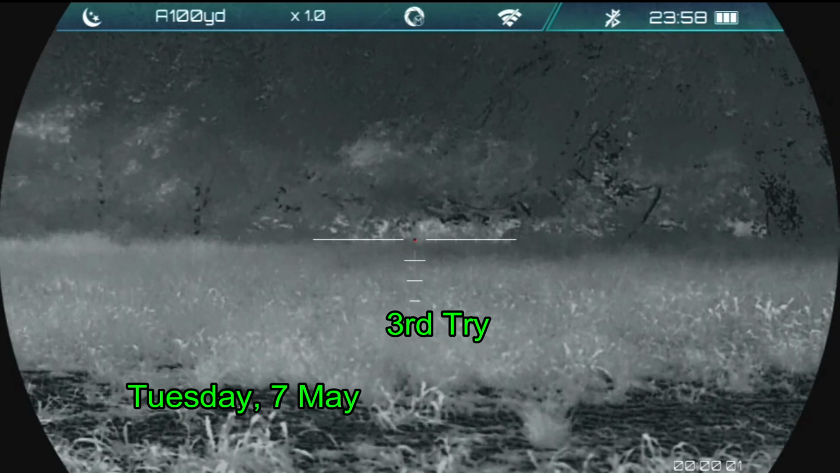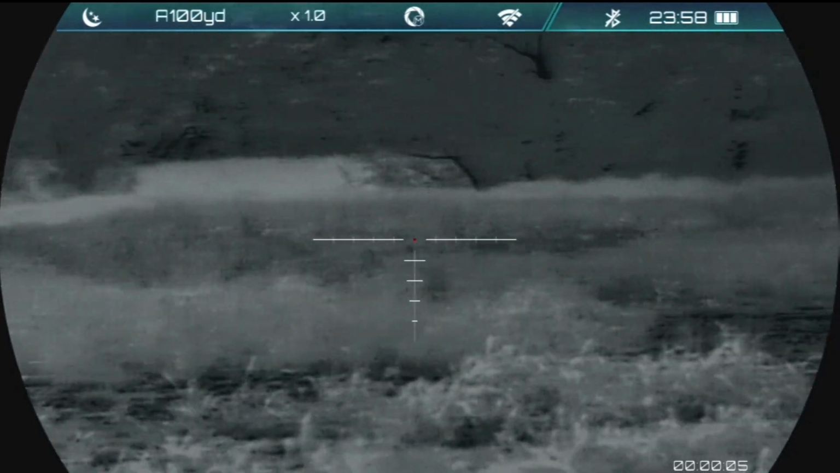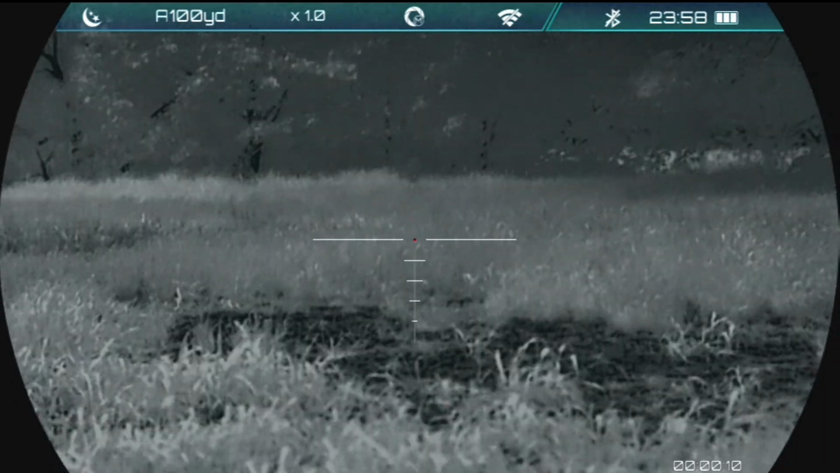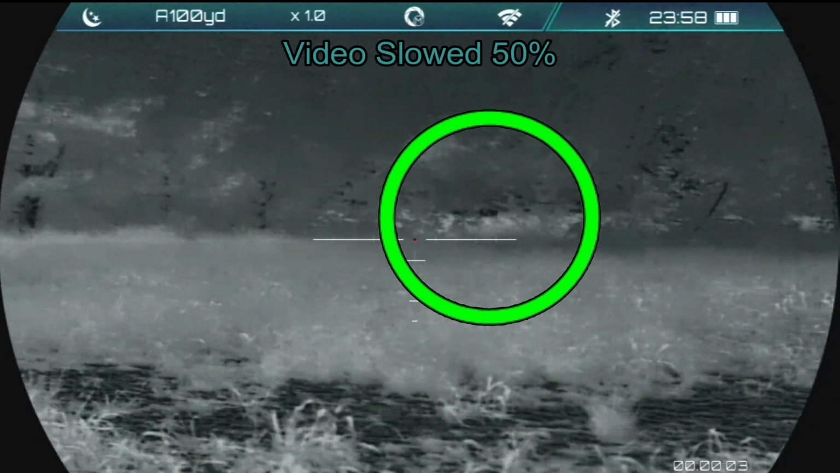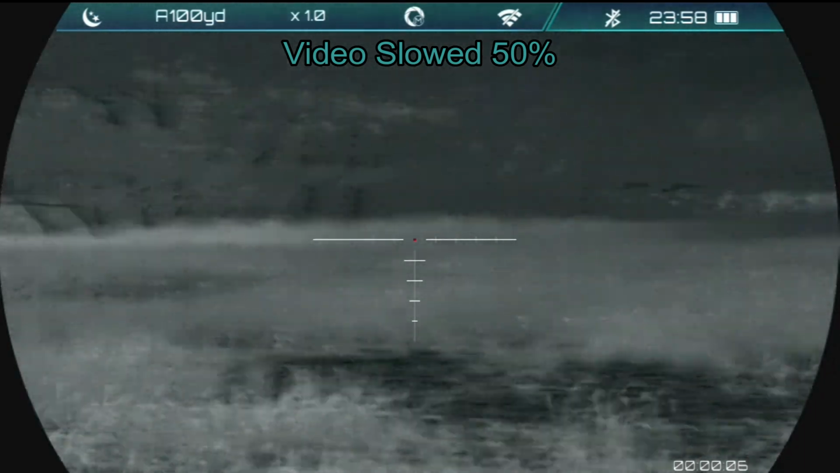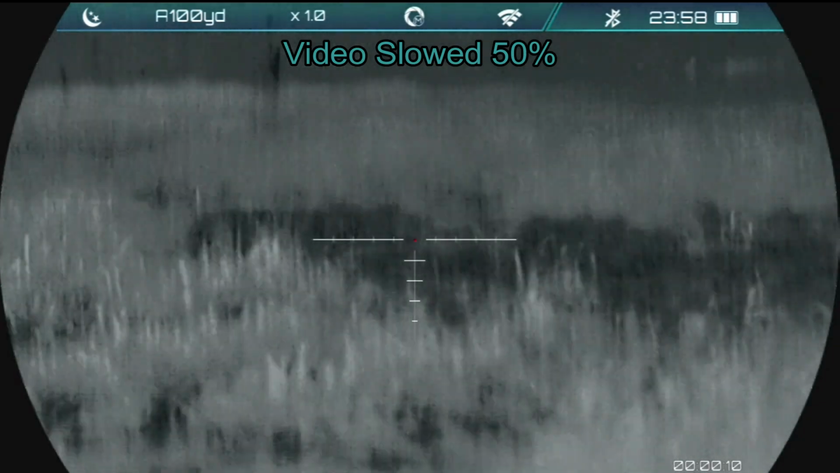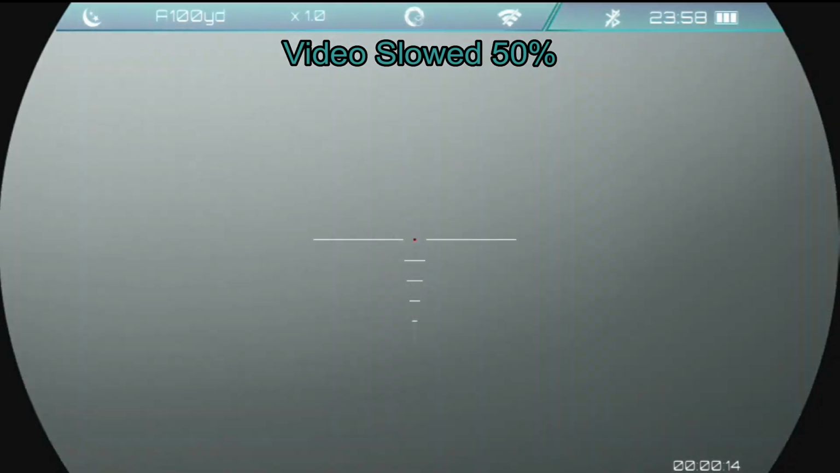My next hunt 2 days later, I saw the boar, didn't get a shot at him. Here I am 4 days later on my third try for this boar, and he is moving in the next field. I'm in the field where I've last seen him, and this is slow motion. You can see him moving through the trees. I'm hoping he's going to come down to this clearing through here, and I'm going to get a shot. So I'm going to move in that direction towards that clearing. And apparently somewhere in the process he turned, and I lost sight of him, and so he was gone.